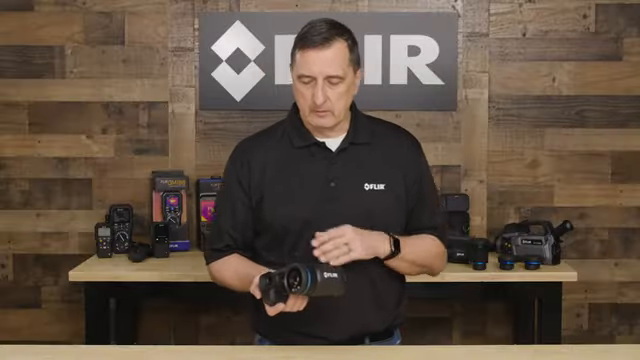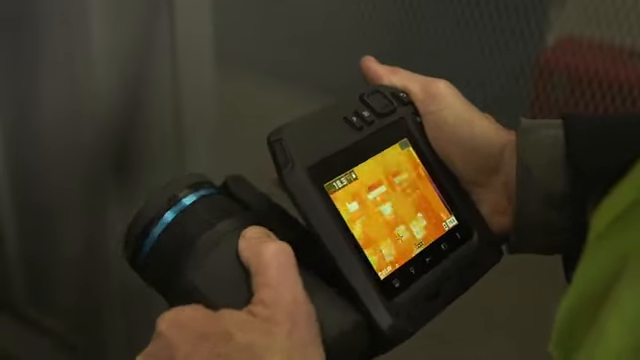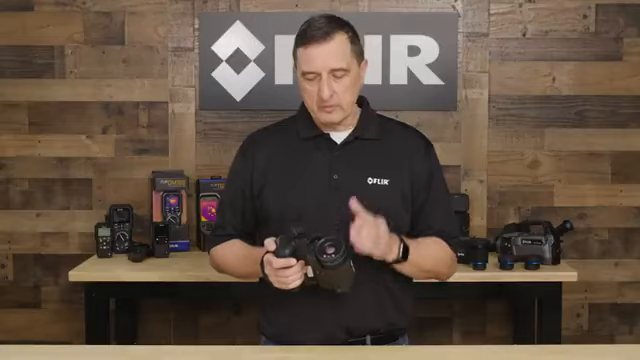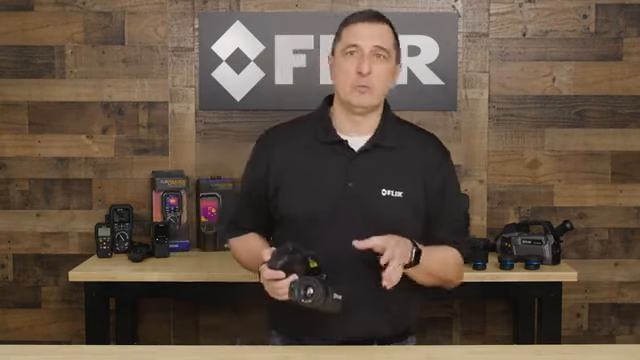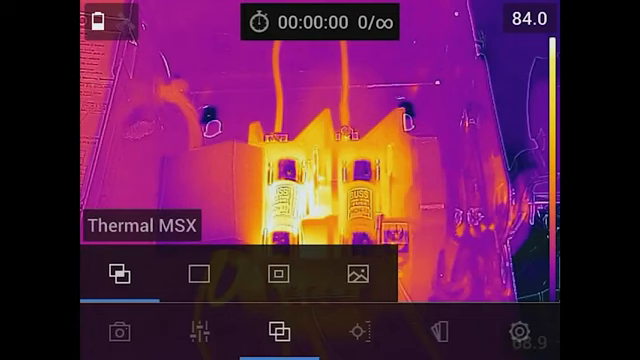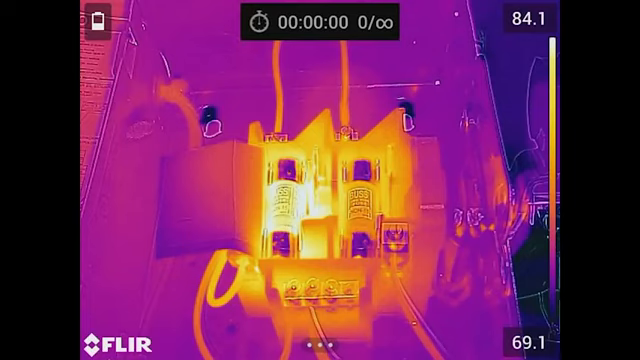Another nice feature that is built into the camera is a feature that we have patented called MSX. MSX is a unique way of enhancing the thermal imaging capabilities of our T-Series cameras. Built into every one of our T-Series cameras is a visible light camera. It's not like your typical fused image that you've probably seen on other systems. MSX gives us the ability to take that visible built-in camera image and apply it to the thermal. It really brings out the visible image details, kind of like when you want to see numbers, textures, structural features. We emboss that information right onto the thermal.